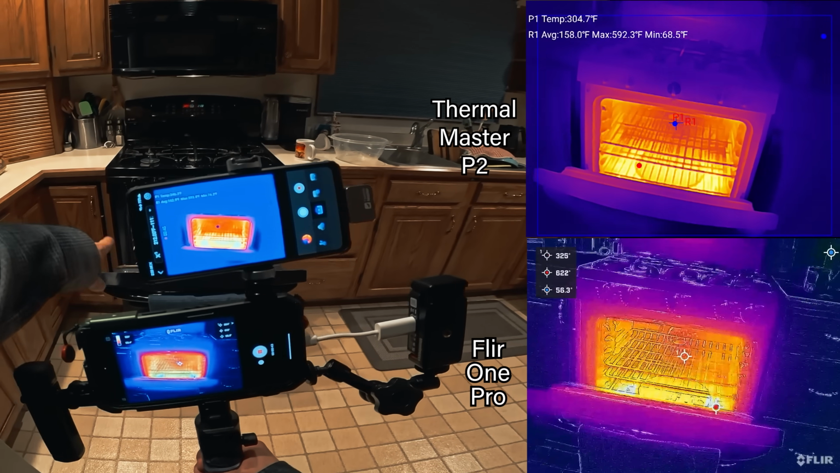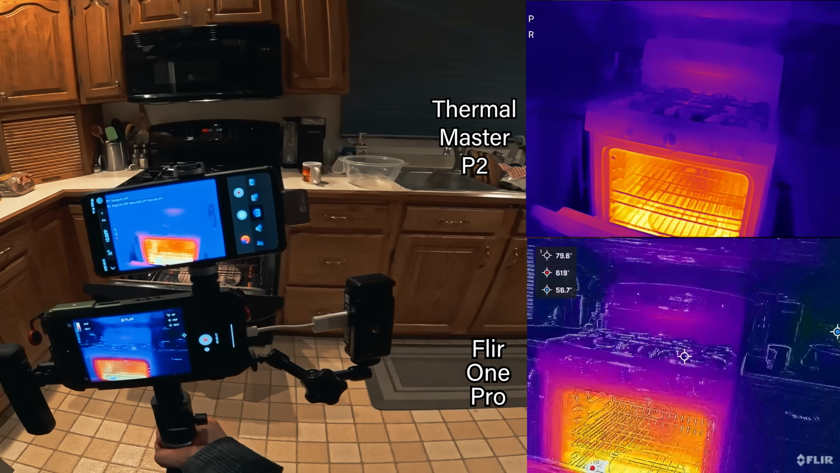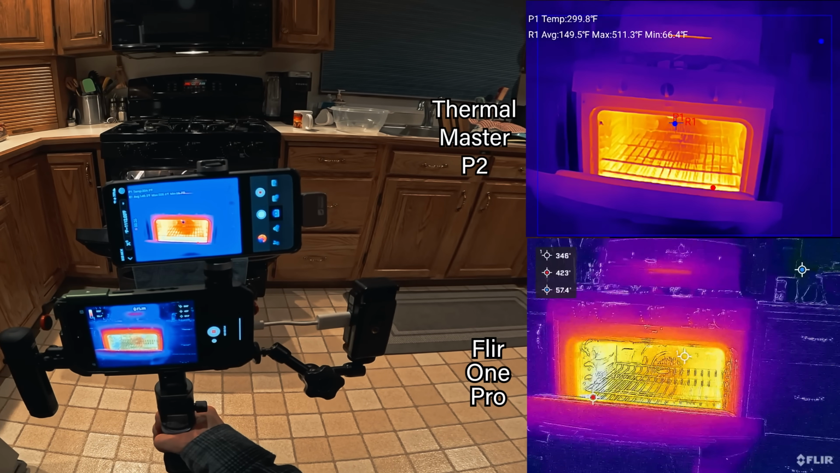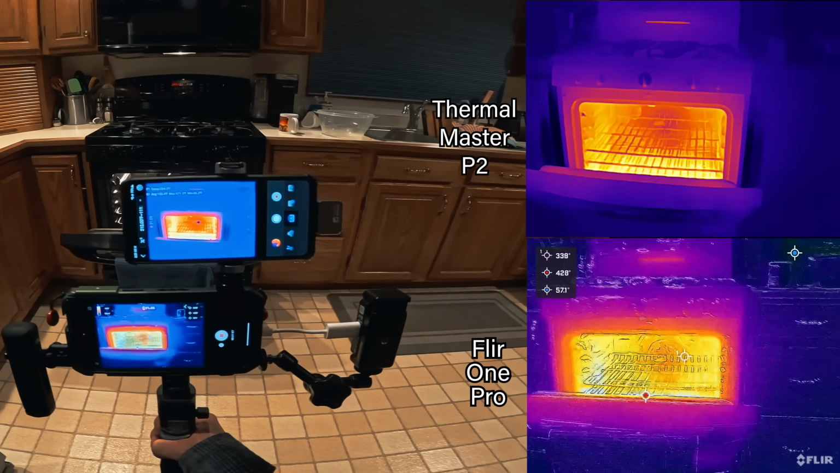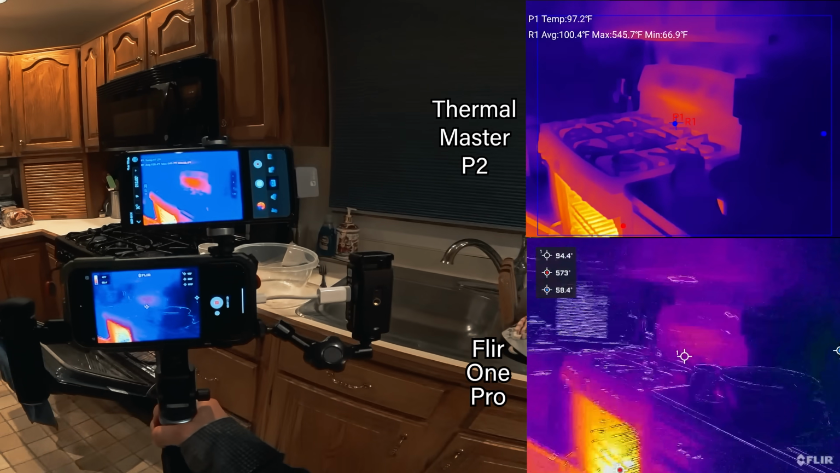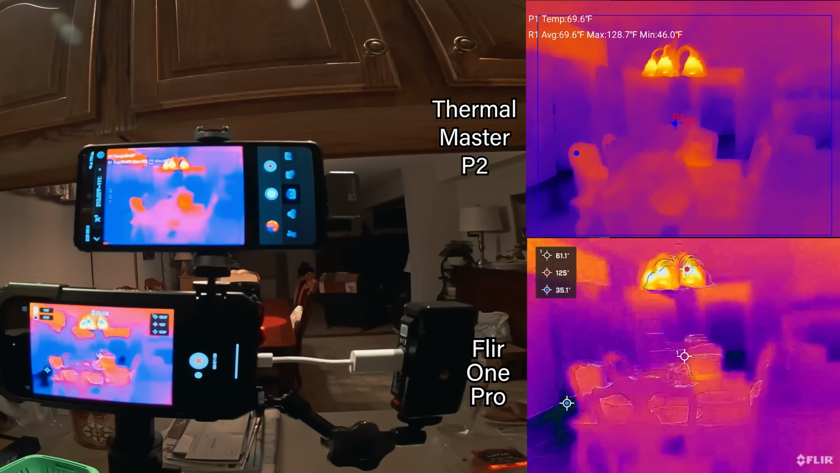But that is picking up the part where the flame is, so the actual oven may not be that hot. Look down there on 0.1. That says about 300 degrees on the P2. Yeah, it just depends on where you put that spot, because there is a bit of a variable in the oven. But that is pretty interesting to take a look. Alright, I'll just switch back to the lower temp setting.